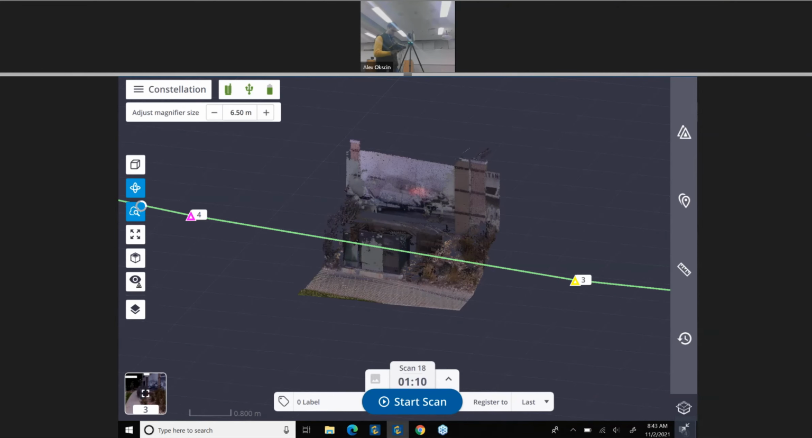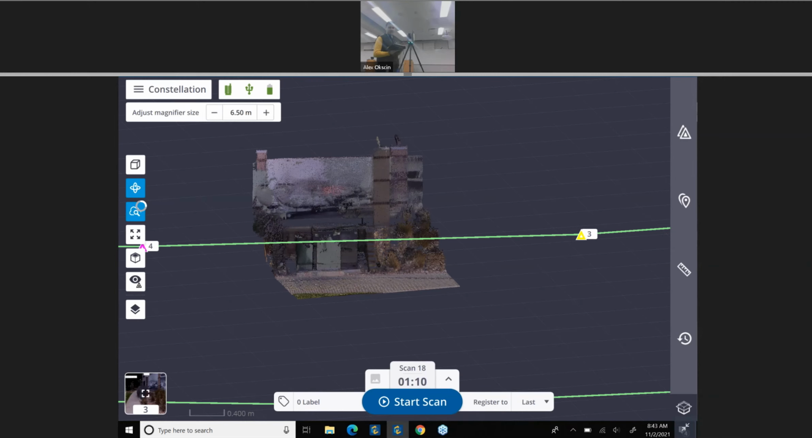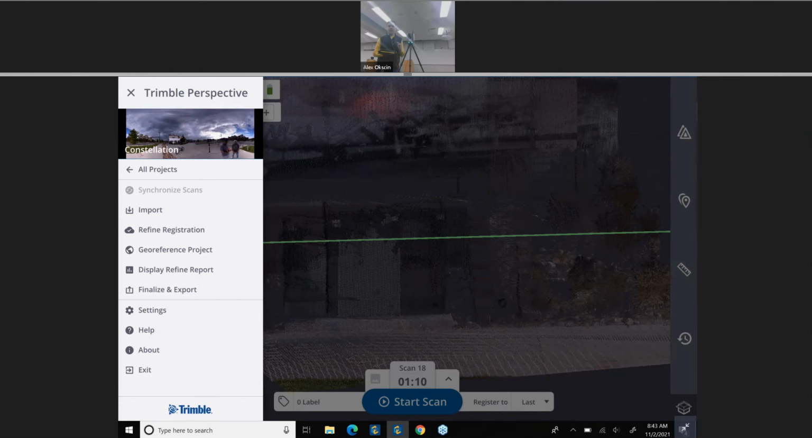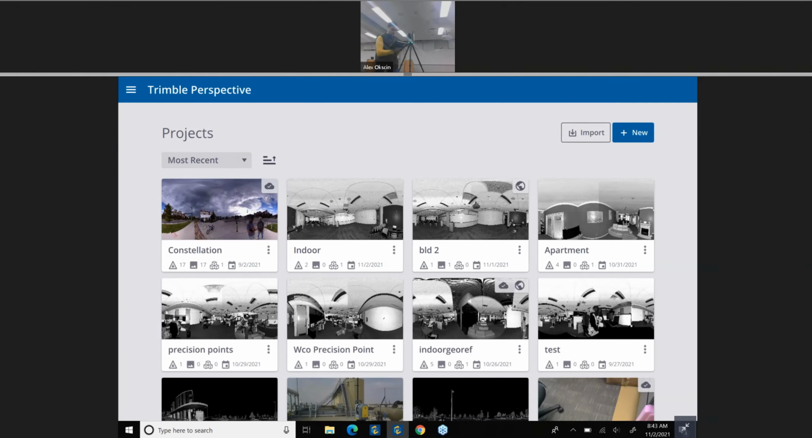Yeah, so the magnification tool is one of my favorites. And lastly, I guess, Arno, if there's any questions, I'm going to do a 4-minute scan and just go through the precision point and hopefully, yeah, I will answer some of the questions.